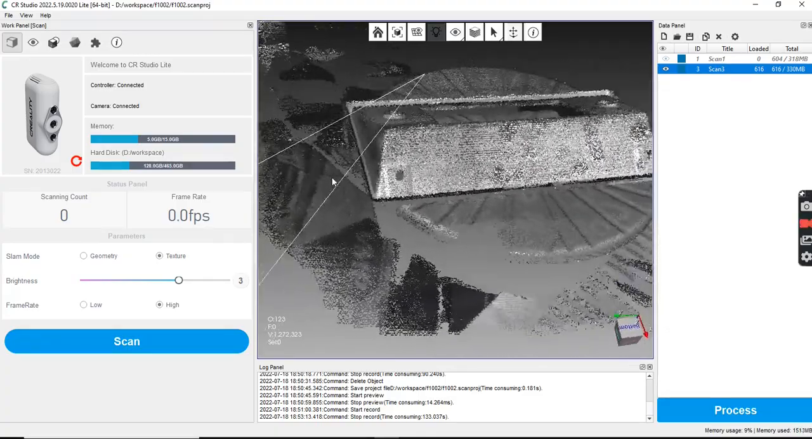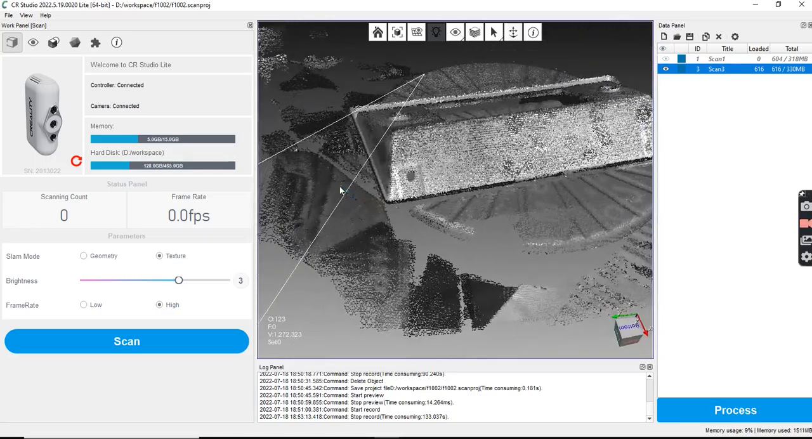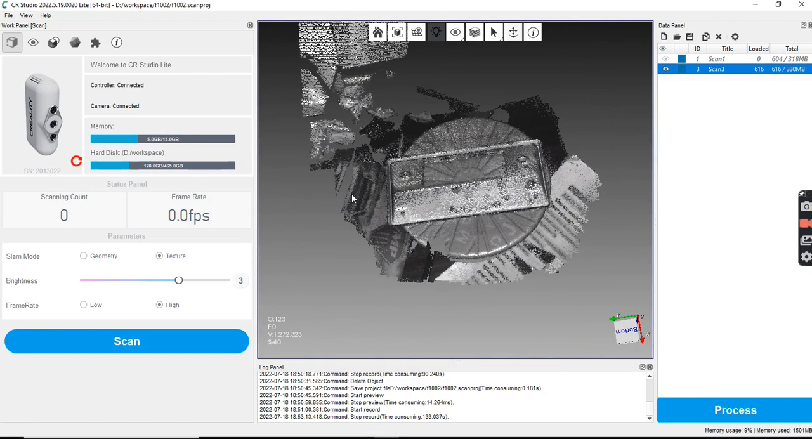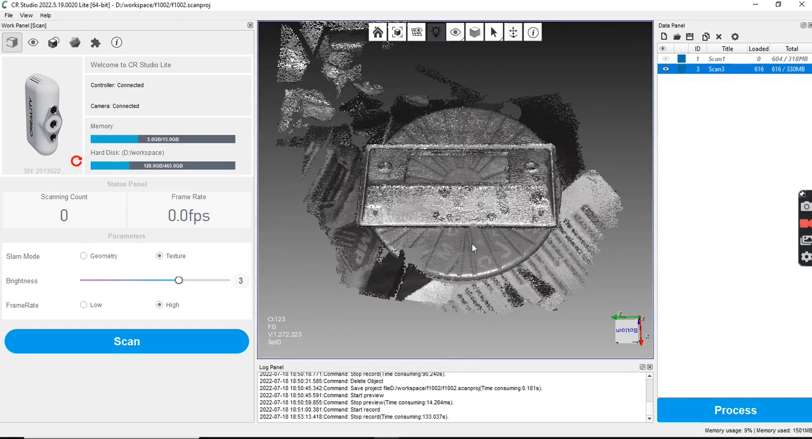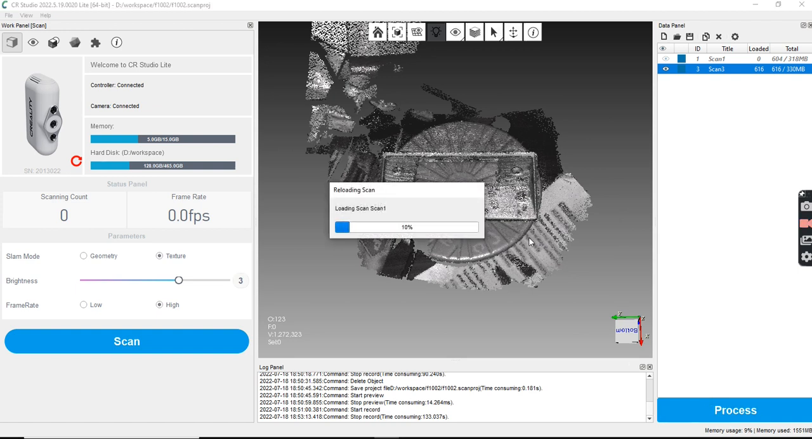Oh, and if you need to pivot, hold down the shift key and you can pivot. Sometimes it loses that ability, but sometimes if you just need to rotate, just hold down your shift key and you can do that. Alright, so we got 2 scans. I'm going to go ahead and see if we can get these 2 processed, okay? So, hit process.